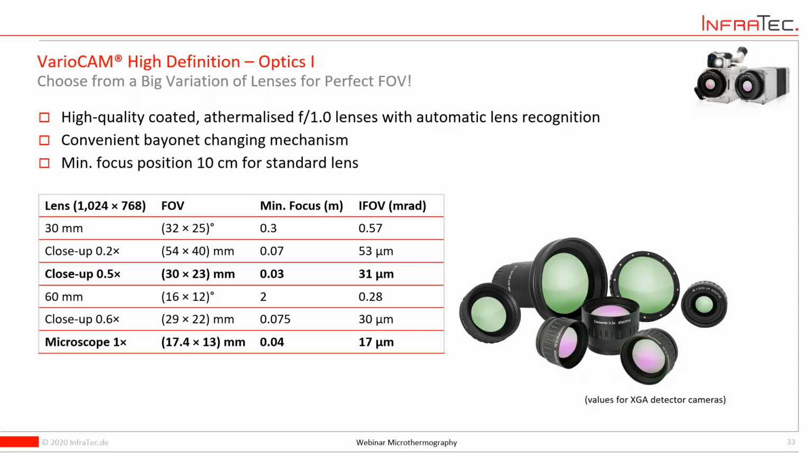But as I said at the beginning, the lens is available only, in brackets, only reaches down to 17 micrometers with a microscope of MX1. Simply because we are talking about long wave cameras here. So again, there is a limit of what is physically possible to resolve with a long wave camera compared to a mid-wave camera.